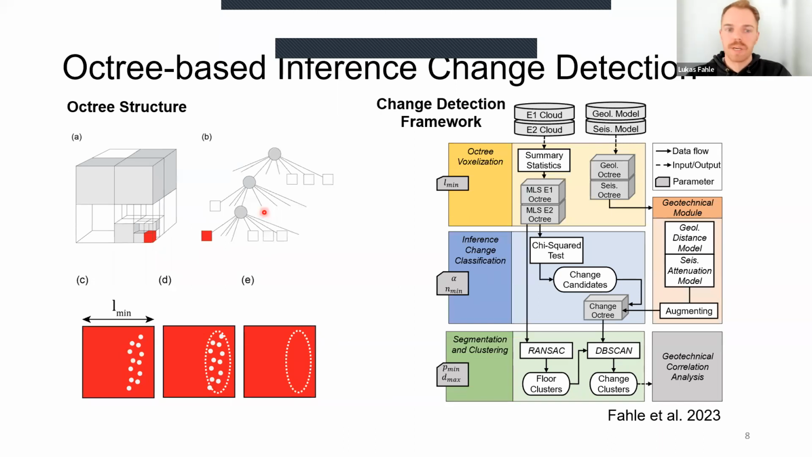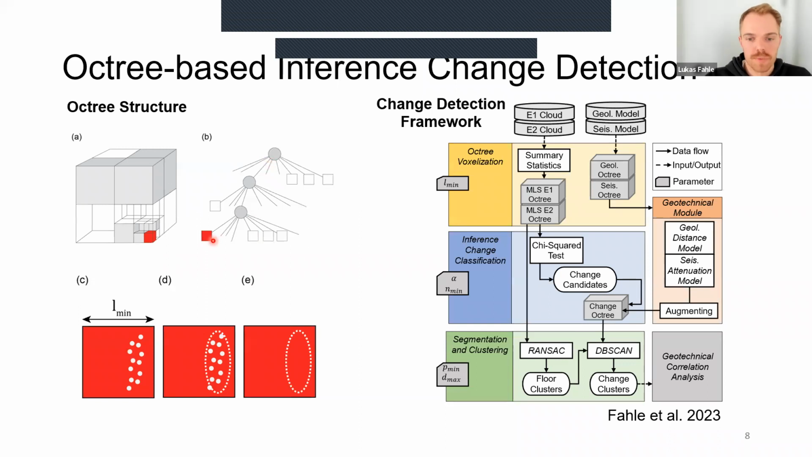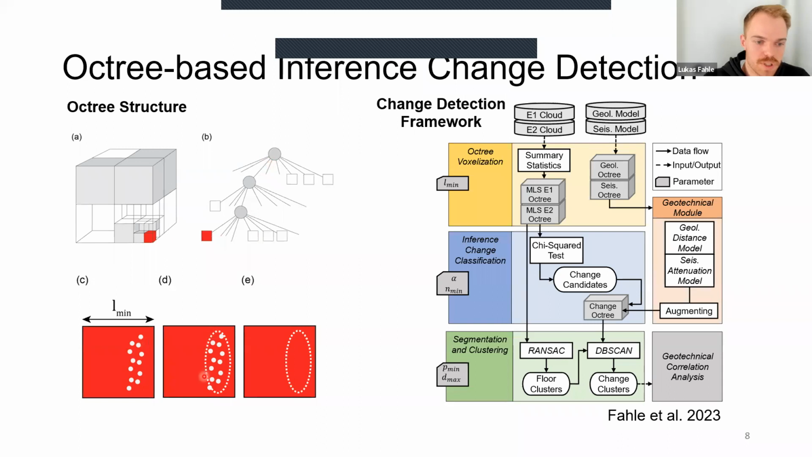Here's a very big picture overview of what this actually looks like. So on the left, to just give you an idea what an octree is, if you haven't heard of that before, it's basically a three-dimensional subdivision of space that enables very fast search and query operations within the data. And what we then do is, on the lowest level of the octree, where we have a voxel that contains points from a mobile lidar scan, we take those points, and then we compute summary statistics of the points contained in the voxel and represent those as a covariance.